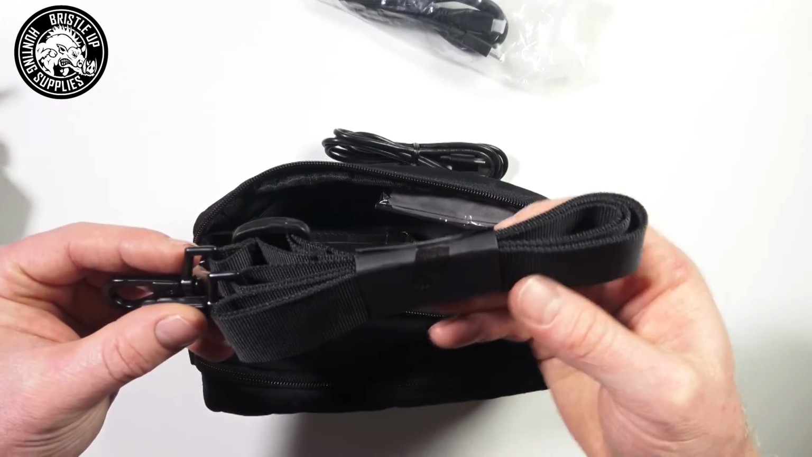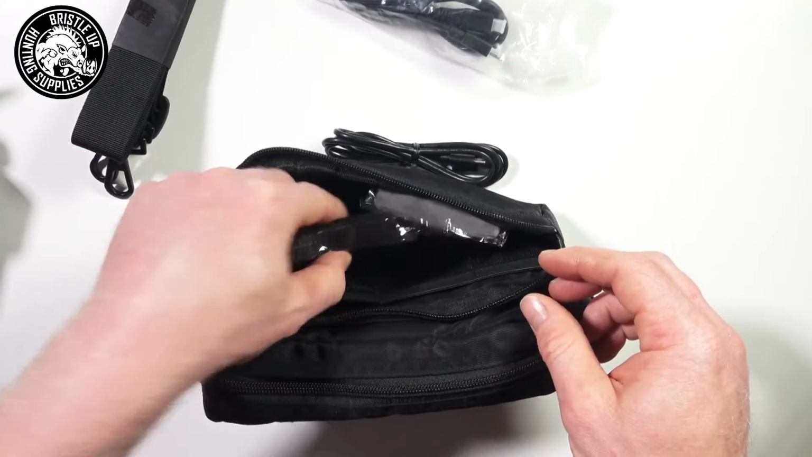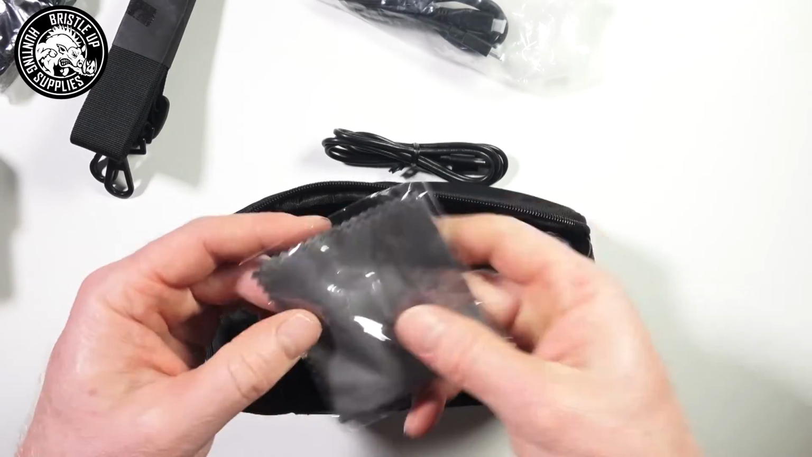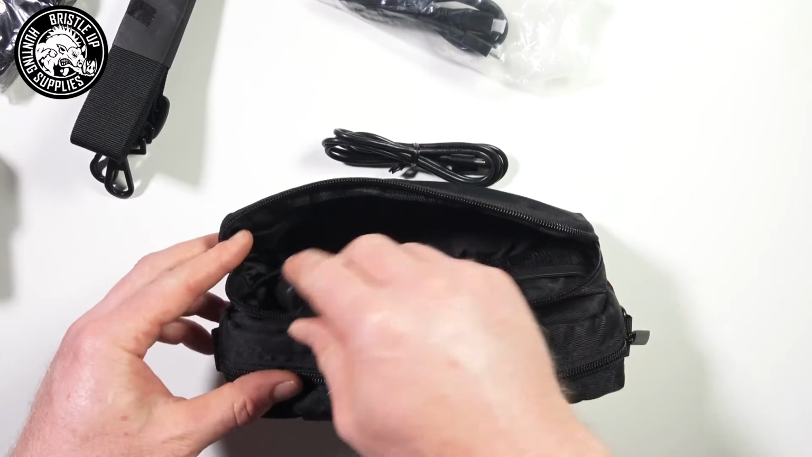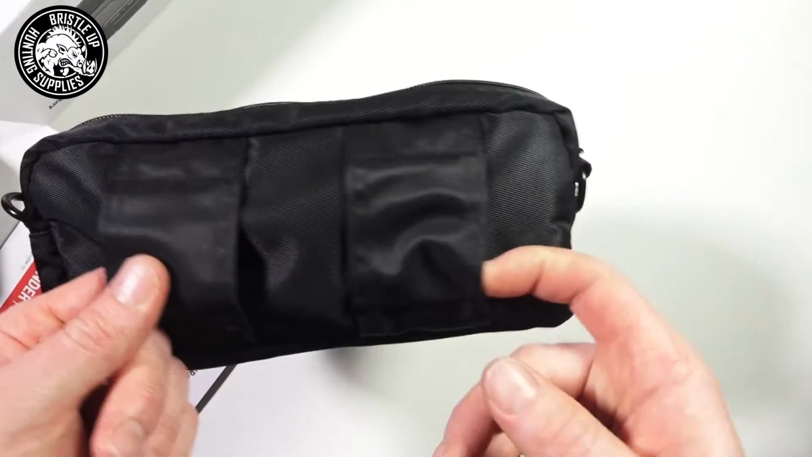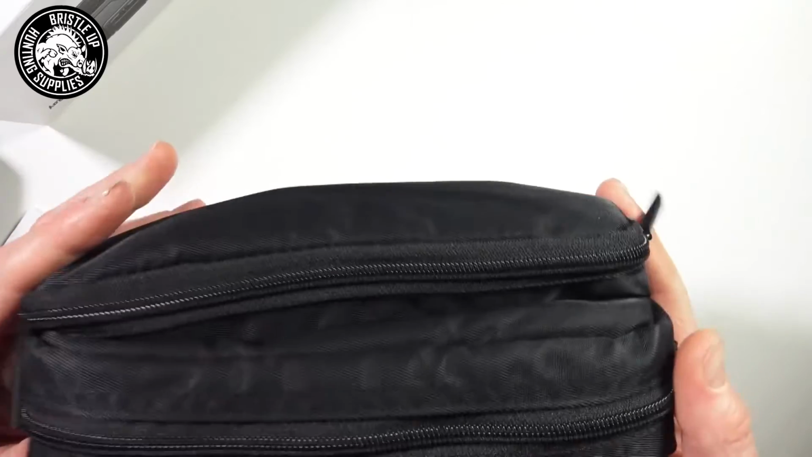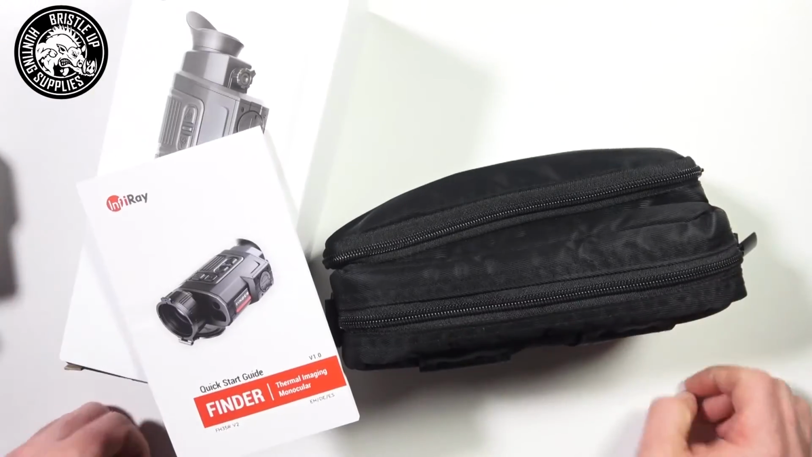We have our strap for this bag, so you can wrap it over your shoulder. Then we have our little lanyard that will go onto the thermal if you want to hang the thermal around your neck. A little cleaning cloth and a spare battery. So you do get 2 batteries with it, which is quite good. I forgot to mention that they do actually have a belt strap on this bag, so you can actually put it through your belt, which is nice of them. It's a nice little bag, to be honest. Alright, that's pretty much it. That's what's in the box.